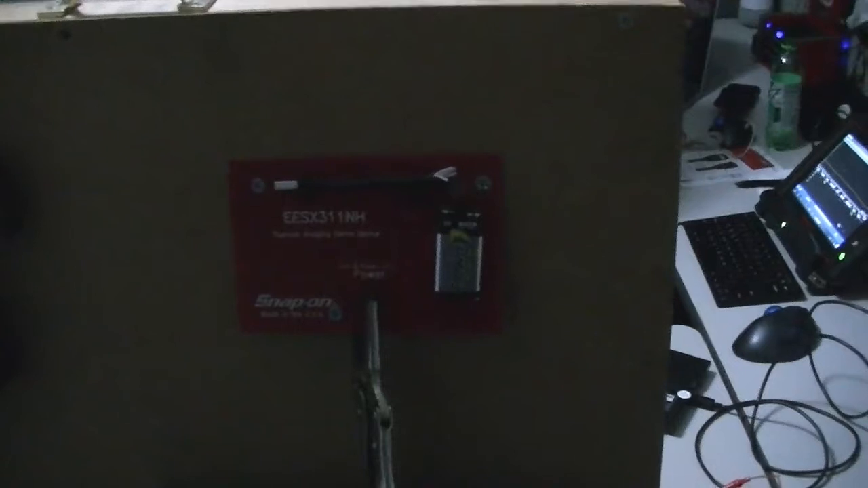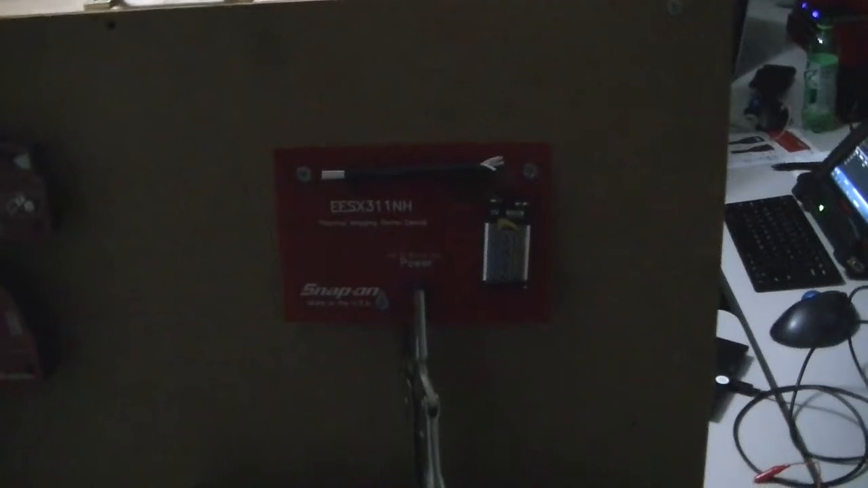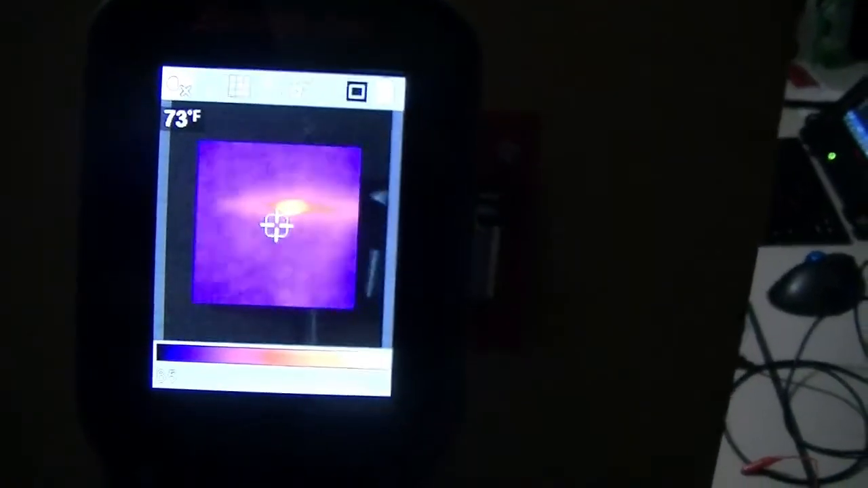But this board here has got a little battery that powers up that wire. There's a high resistance in that wire there, so it's like a bad connection or that green goo, corrosion, and trying to find that problem sometimes can be difficult. So if you notice here with my thermal imager, I'm going to go over that spot, and you can see right there, thing stands out like a sore thumb.